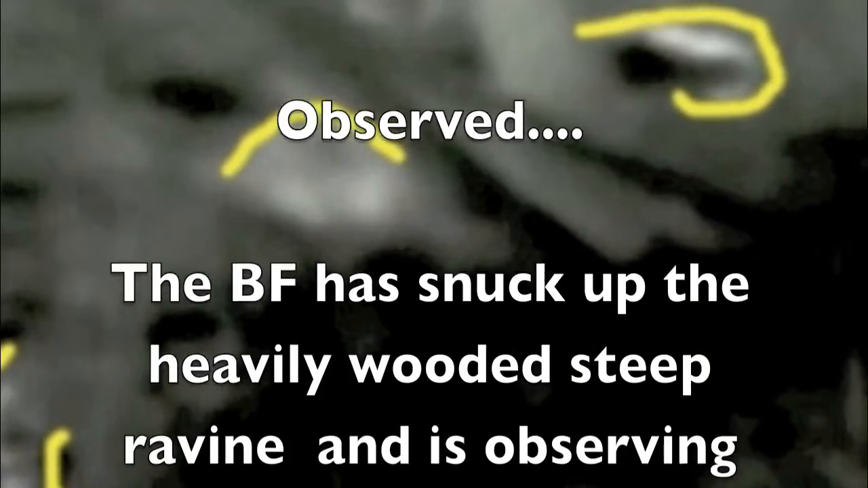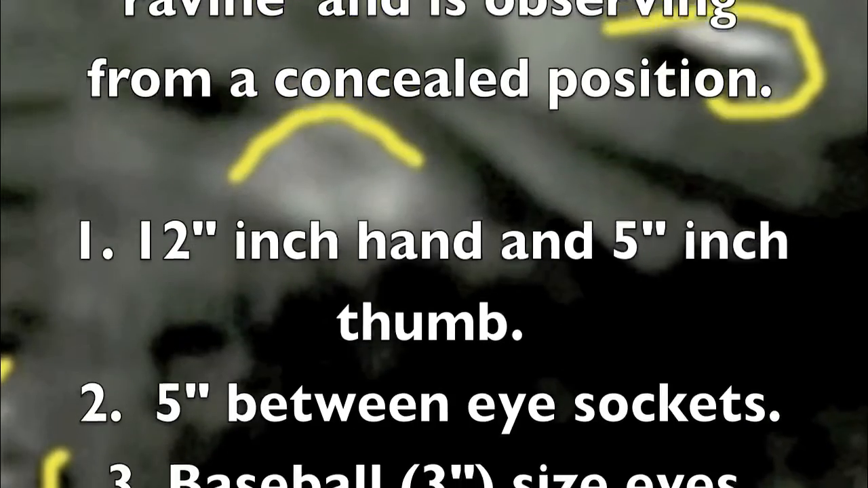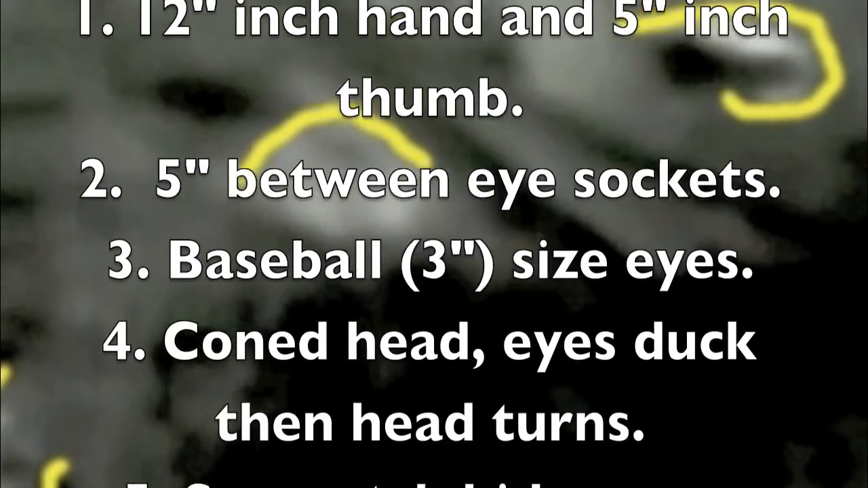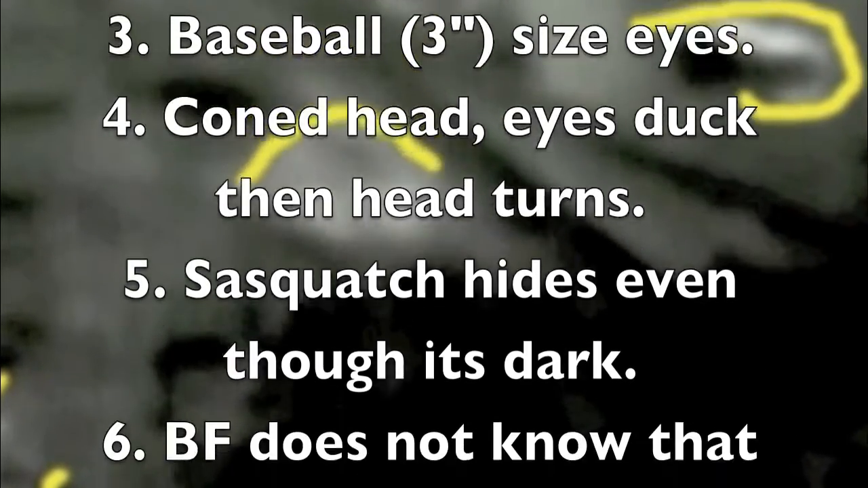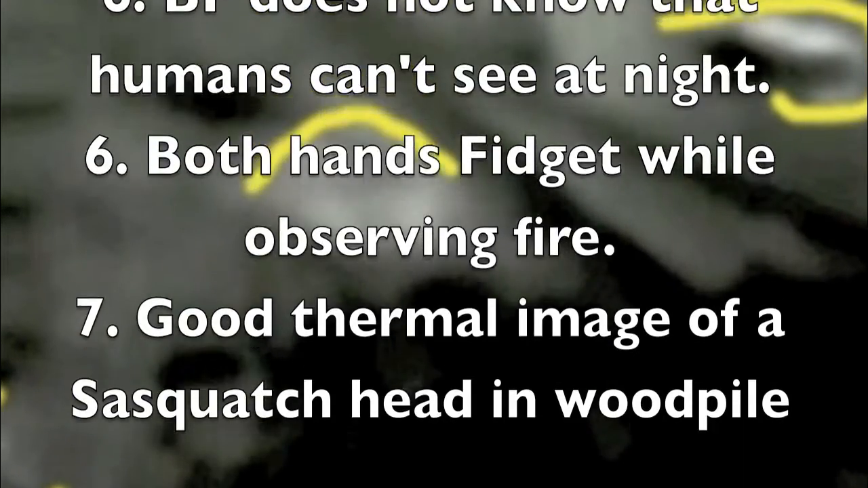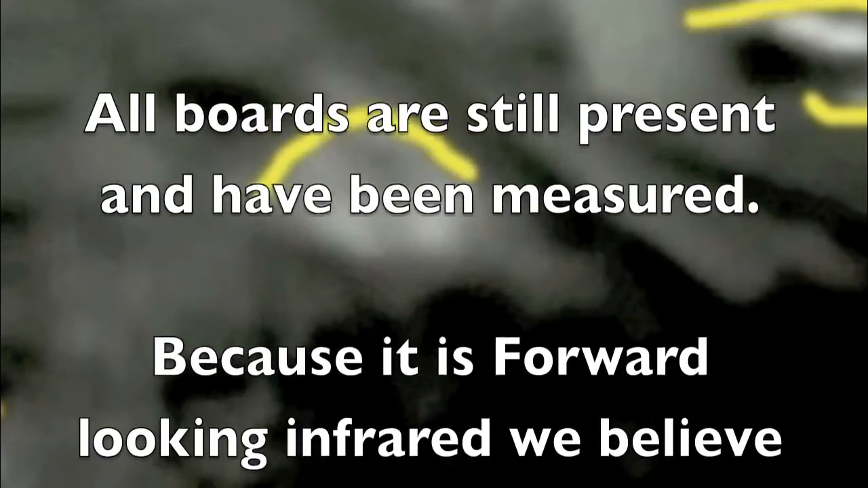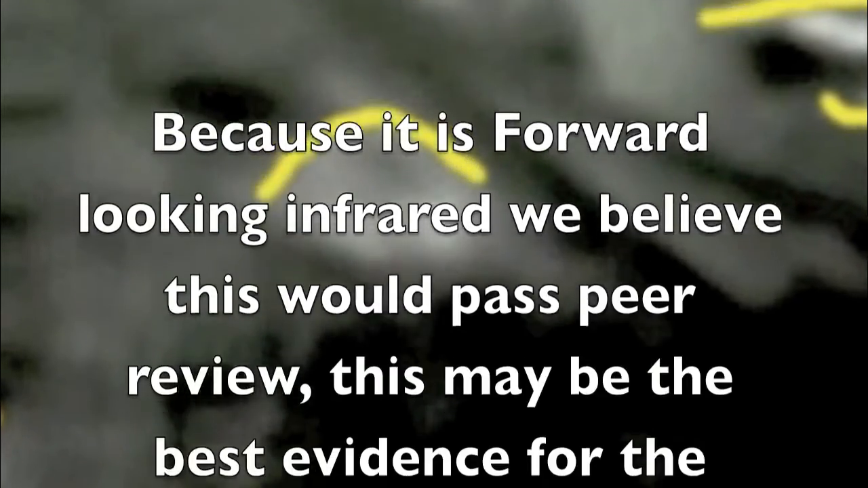The Bigfoot has snuck up a heavily wooded steep ravine and is observing from a concealed position. A 12-inch hand and a 5-inch thumb. Baseball-sized eyes, coned head that turns and peaks. Both hands fidget while observing the fire. It's a good thermal image. All the boards that are there are still present.